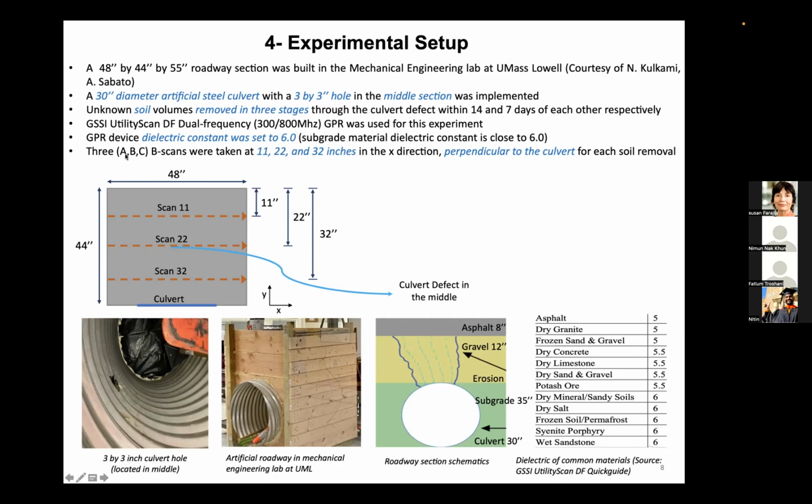So three scans, called A, B, and C, were taken at 11, 22, and 32 inches in the X direction, perpendicular to the culvert, for each soil removal stage. You can see the culvert here, and scan 22 fairly passes the culvert's defect here. And this is the imagined erosion pattern shown here.